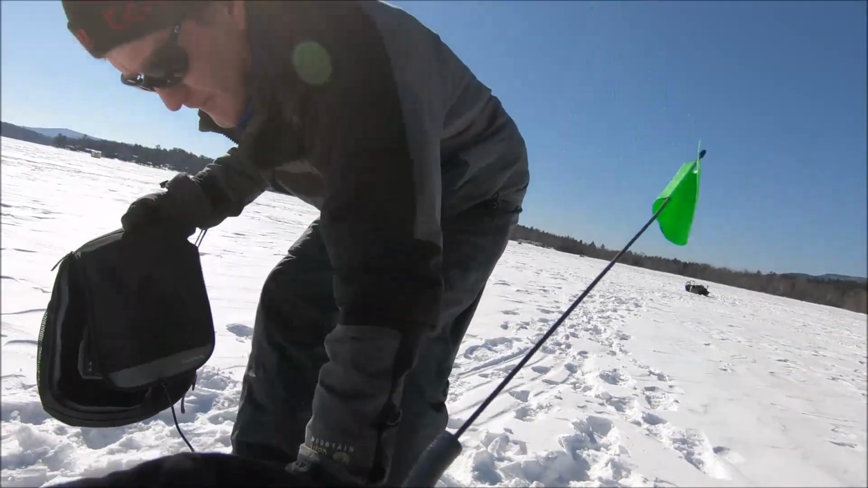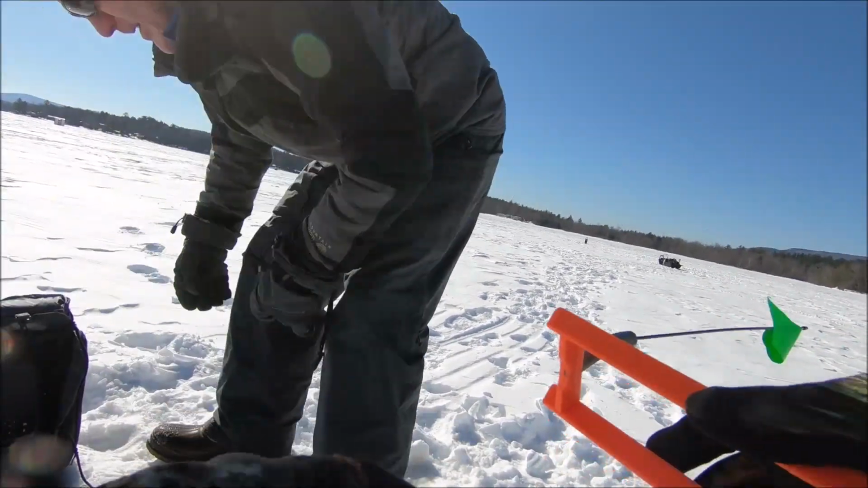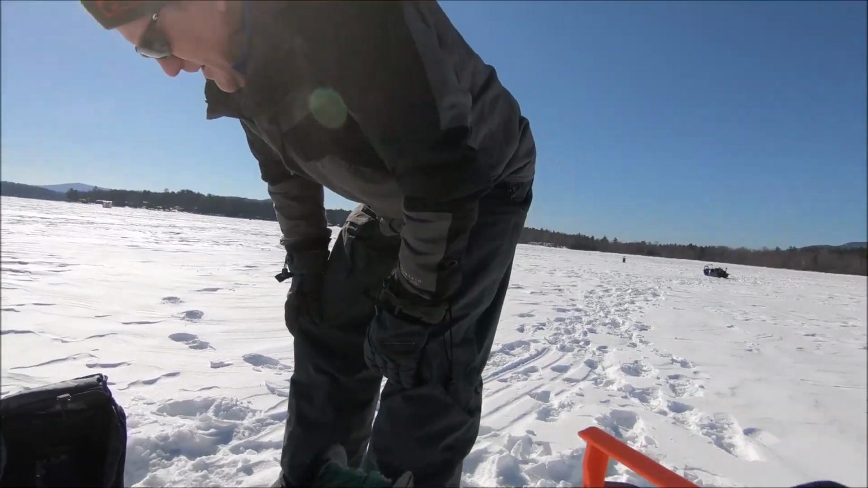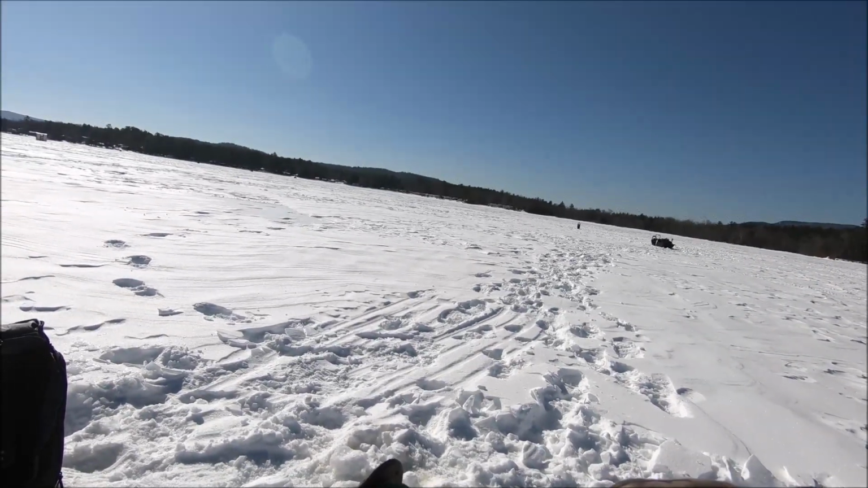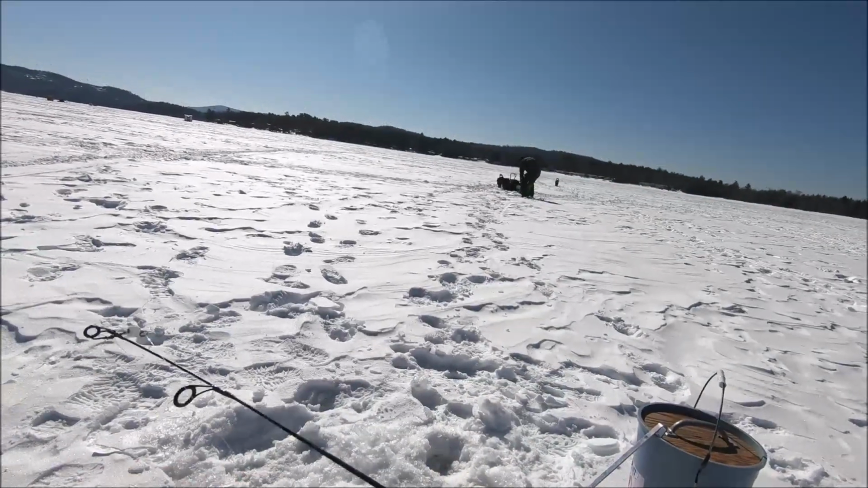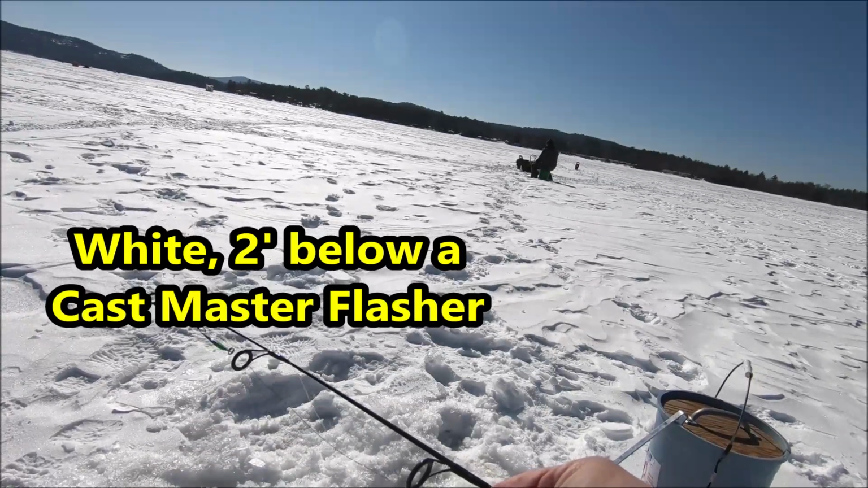What we got here, Doc? 54. I'm gonna like that thing. So that's really all I want it for, is for the depth finding capabilities. So Mark is using a soft swim bait.